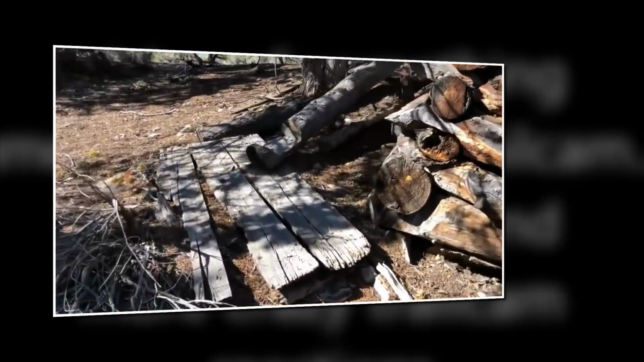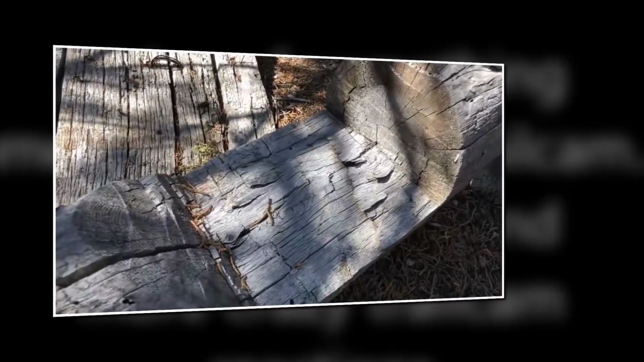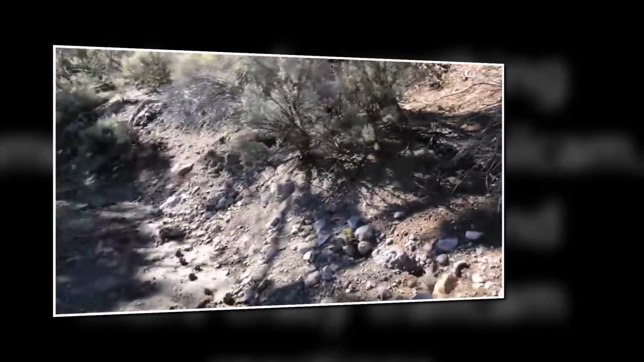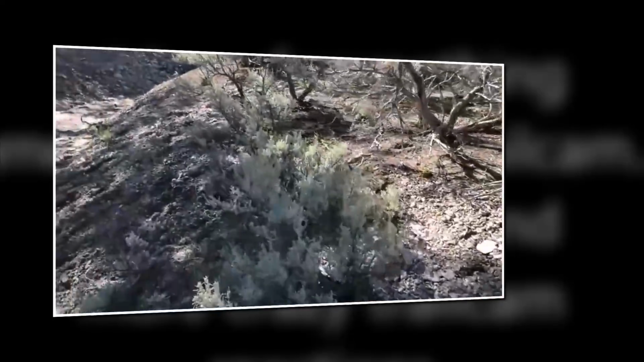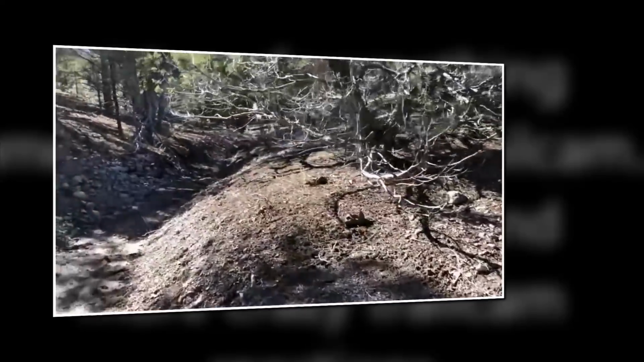Look at that. That was done with a hatchet or an axe. That's so cool. Trying to scrape out a living.